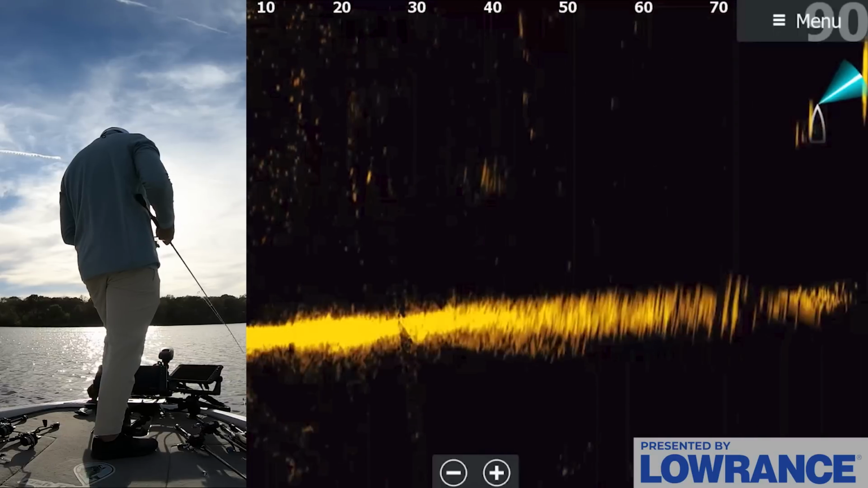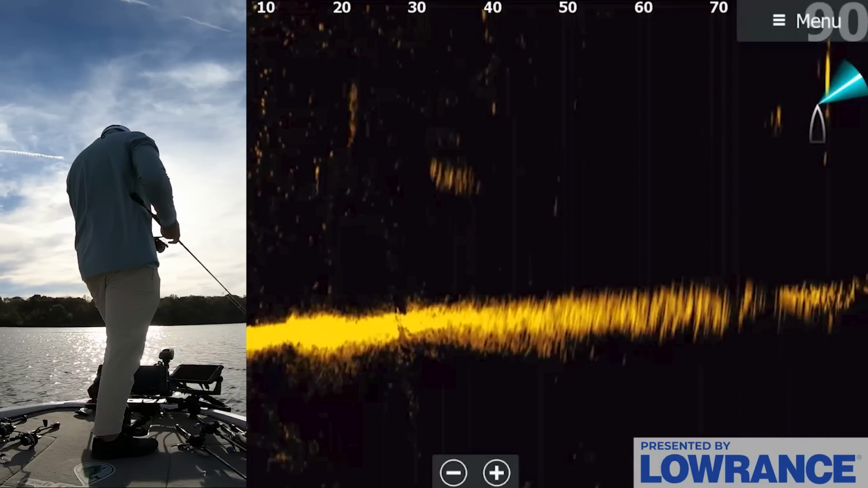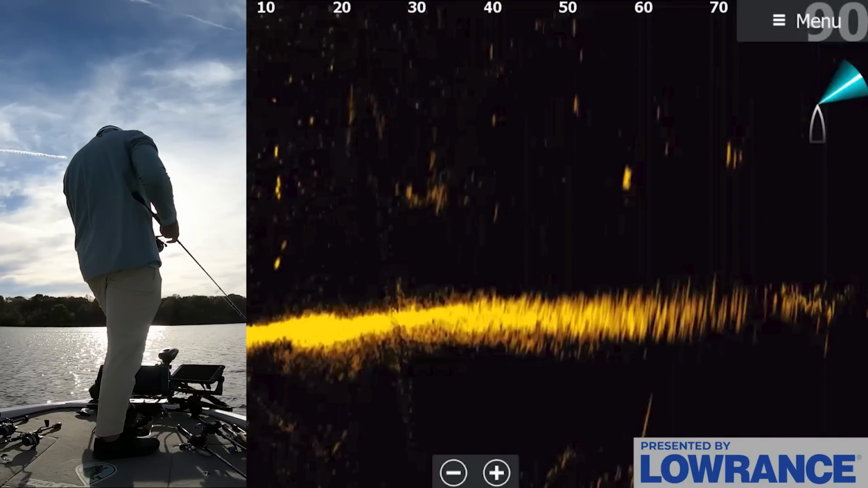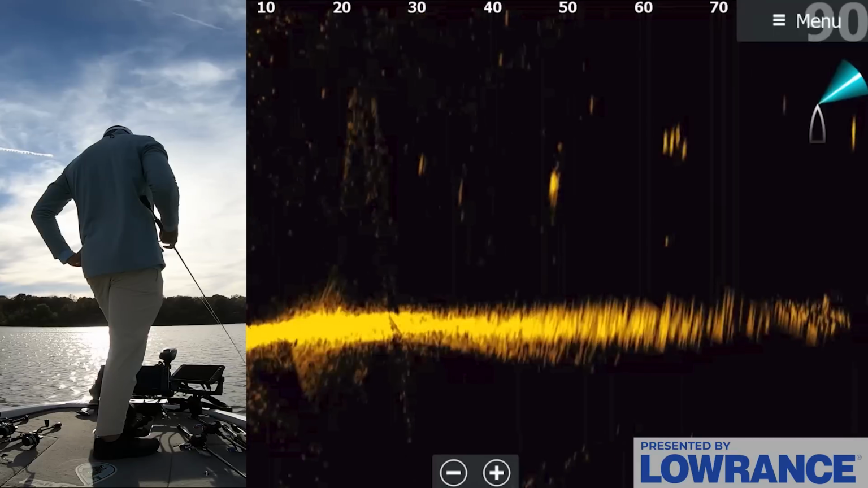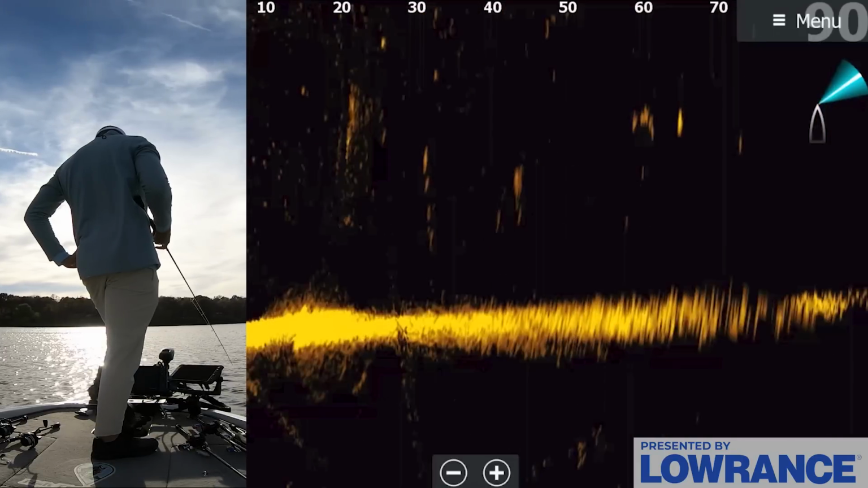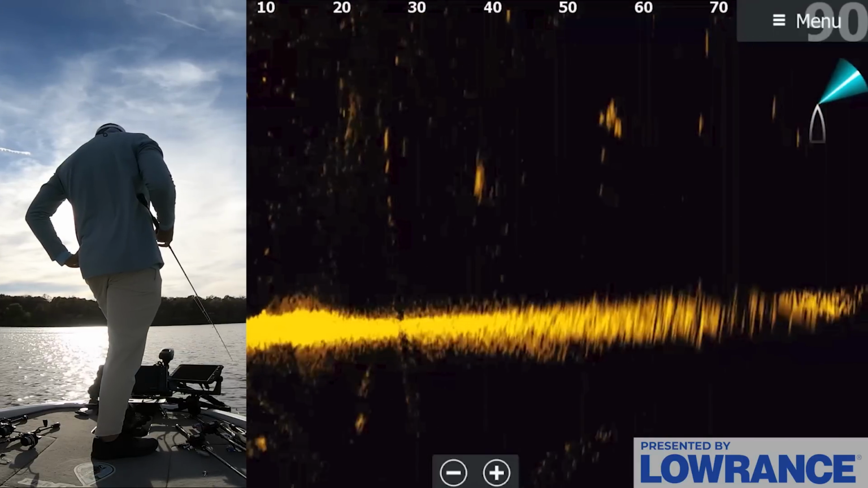Okay, so let's try to catch some of these fish. I got my waypoints pulled up here and got the forward facing sonar Active Target 2 on. What I'm looking for in particular are basically the same groups of fish that I was seeing on side scan, down scan, but on the active target.